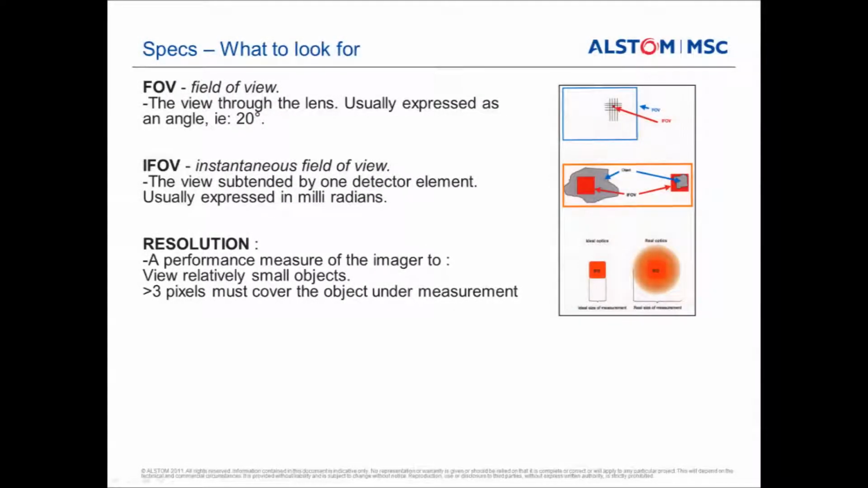Another thing that we often talk about as well is the pixel resolution of the camera, whether we've got a 640 by 480 pixel camera, whether we've got a 320 by 240 or a 160 by 120. So the resolution will actually also assist us in determining whether we're going to be able to accurately measure something. And one of the things to remember is we must have 3 pixels that are able to cover the object that we're measuring.